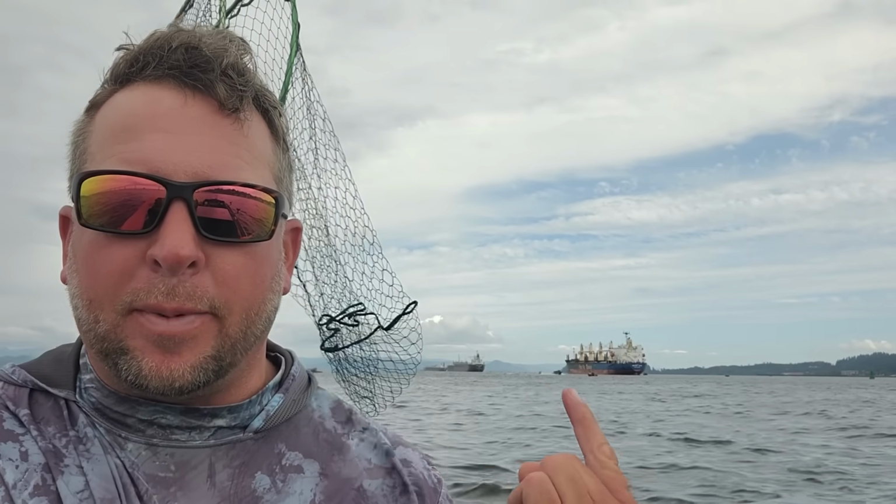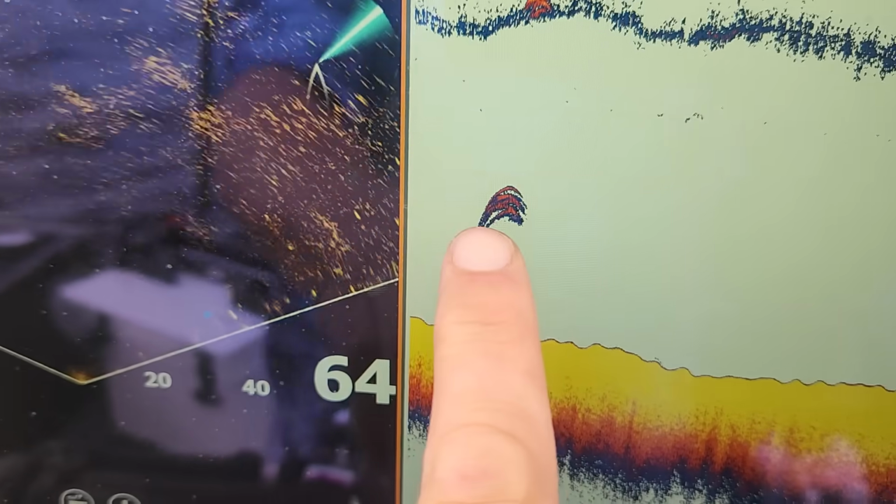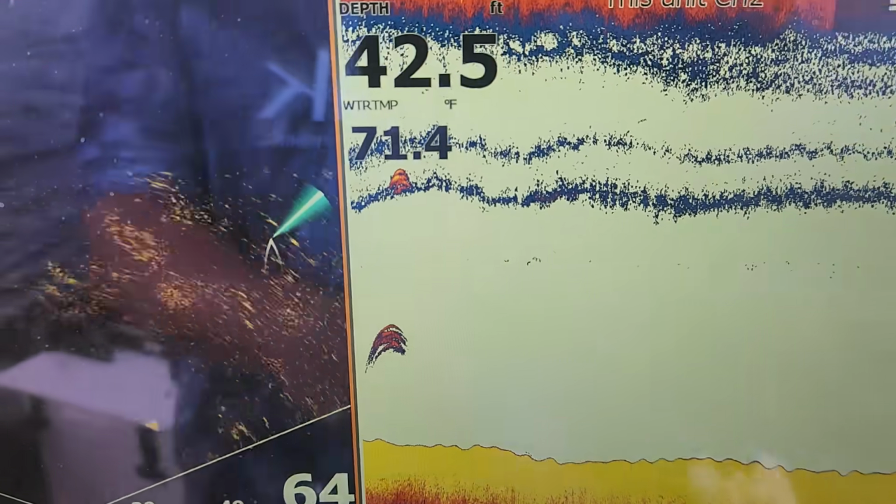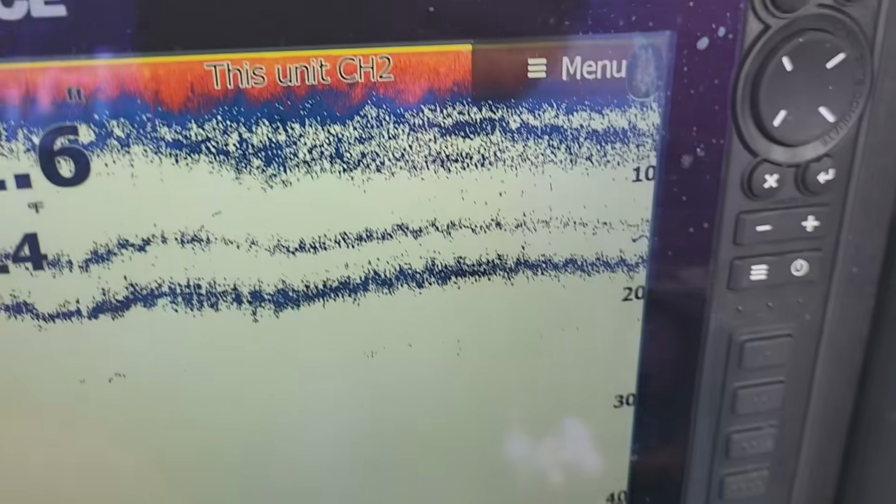Today is Tuesday, August 19th. Look behind me right there. I am just above the bridge in the ship anchorage, and check this out. Bam! Right there, I want you. Got my active target going. See how warm that water is? Again, mine runs a little bit warm, but there are fish out here.